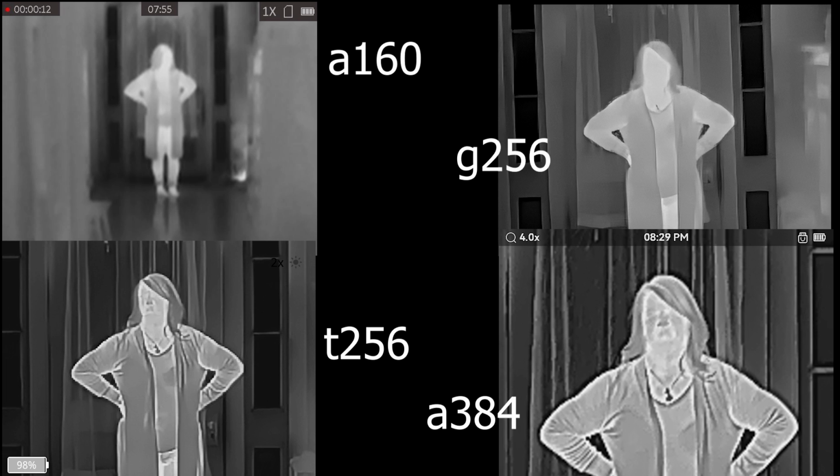This one here, this is Tina standing in my doorway, shot down the length of my house. This is a mess because these are all set at their closest or farthest out zooms, except for this one. I mistakenly had it on 2 zoom, which is 4 on this one. So forget the 384 in this one. Just compare these 3. But this is as far out as that'll zoom, far out as that'll zoom, far out as that'll zoom. Look at the difference in the details between these.